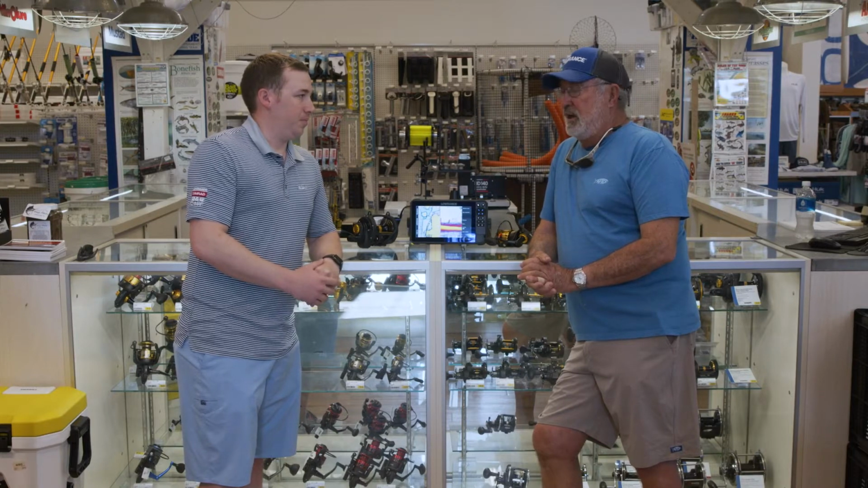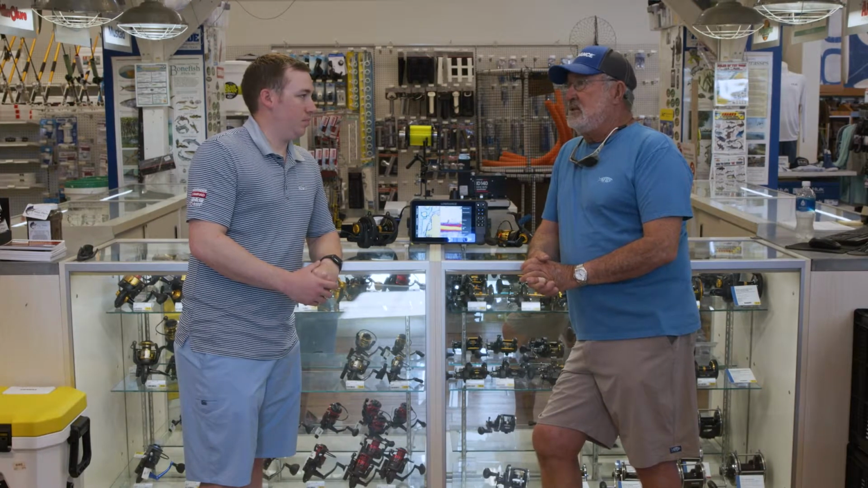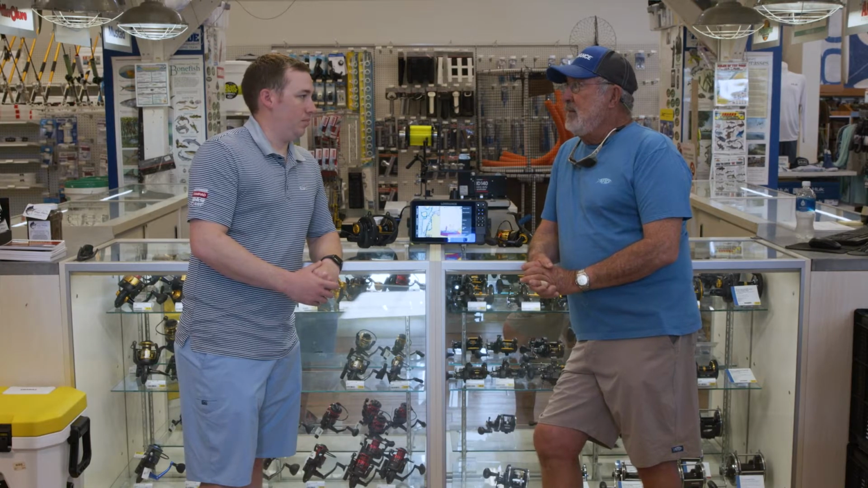Yeah, we caught some really nice kingfish. We caught a bunch of mackerels and blue runners, jack crevalles, and some barracuda. So it's a good way to start a trip.